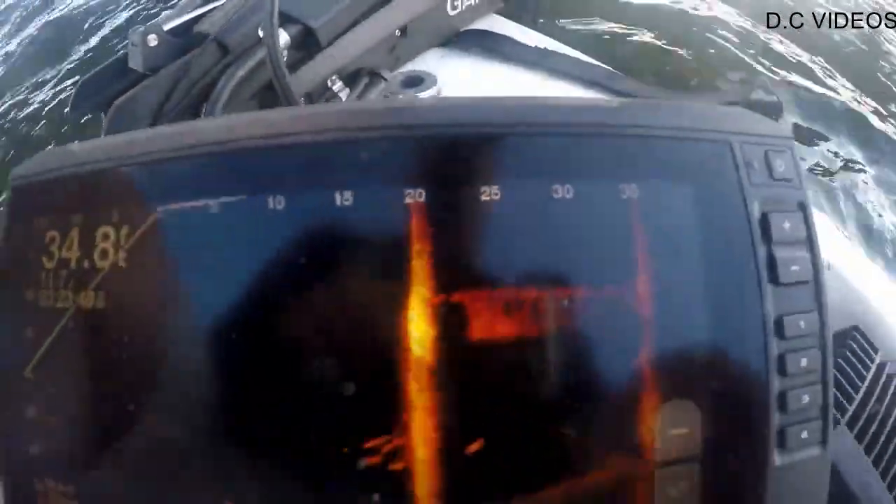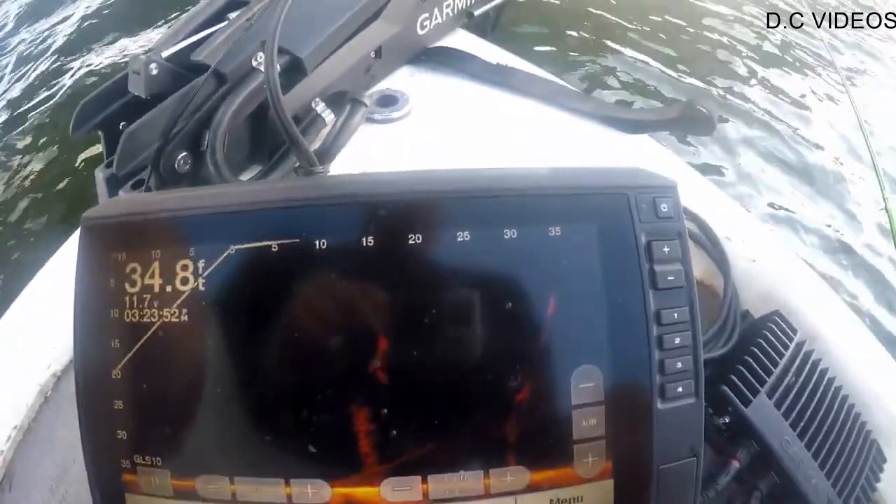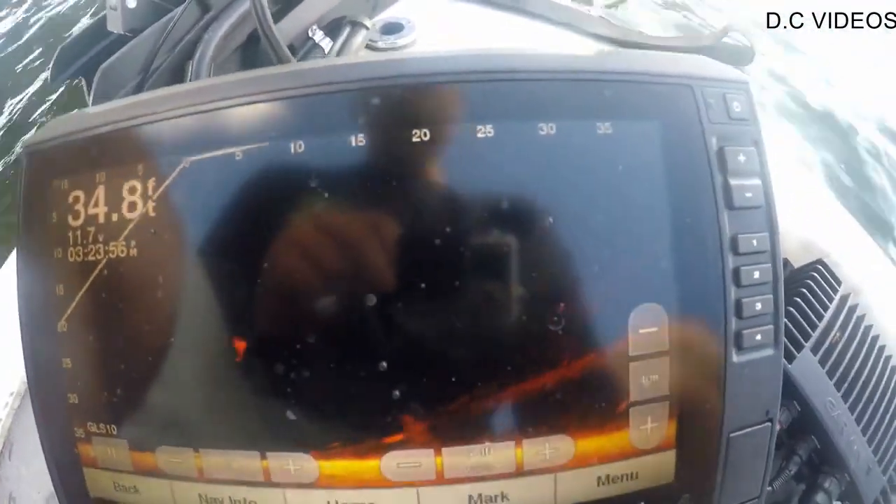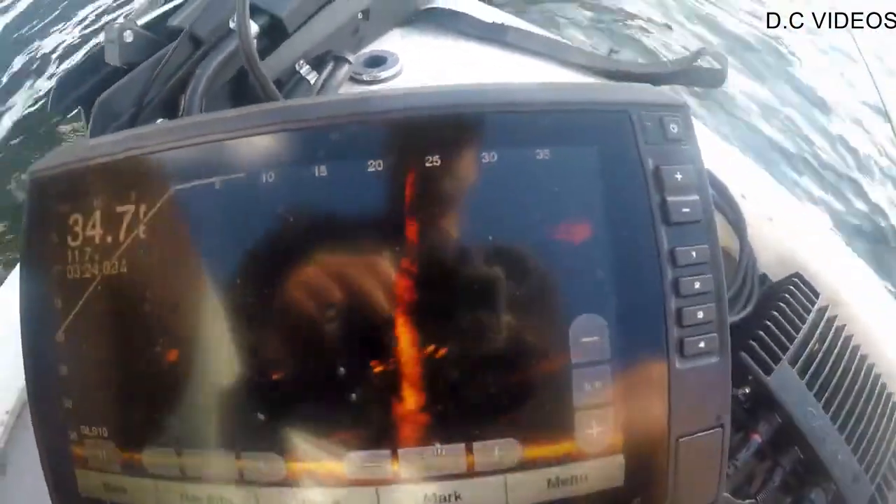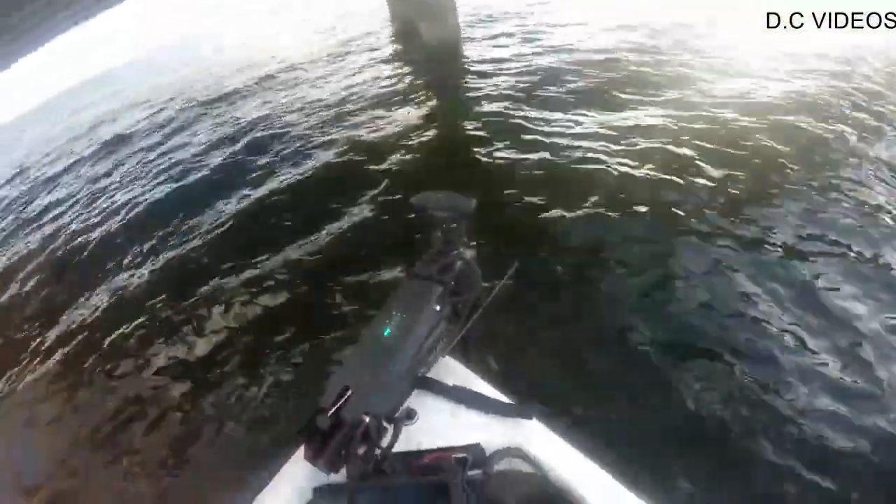There's kind of this concrete slab between the two pillars. I know it's flashing black, but between those two pillars here, we're behind it. You can see those fish right there on that pillar. I'm just pitching that jig and kind of letting it slow fall.